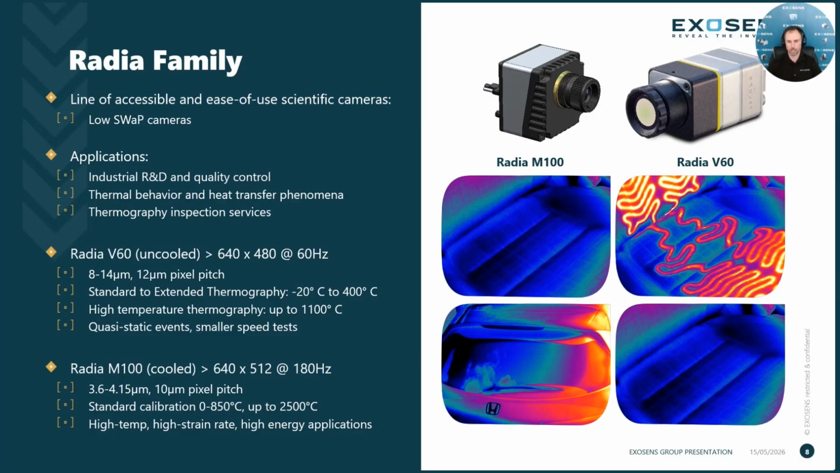And for this camera, see this as more of a high temperature, high strain rate, high energy type of application. Something also worth noting with these two cameras is that their spatial resolution is actually pretty good, and we'll get to see that in the images today. But larger focal arrays with smaller pixel pitches will also get you that higher spatial resolution.